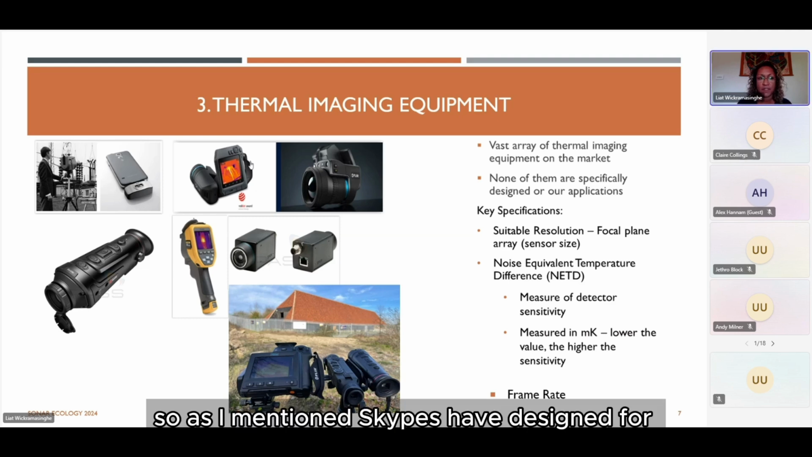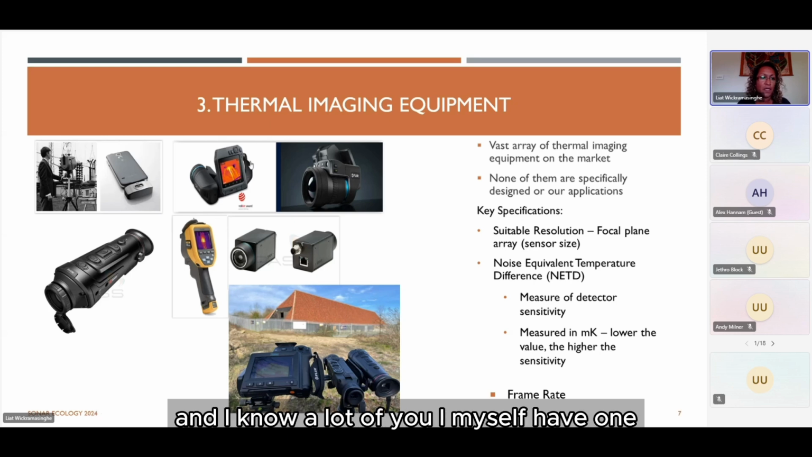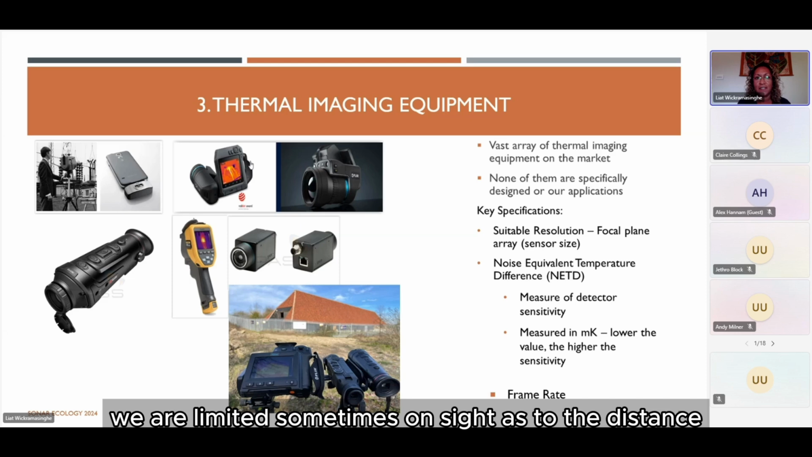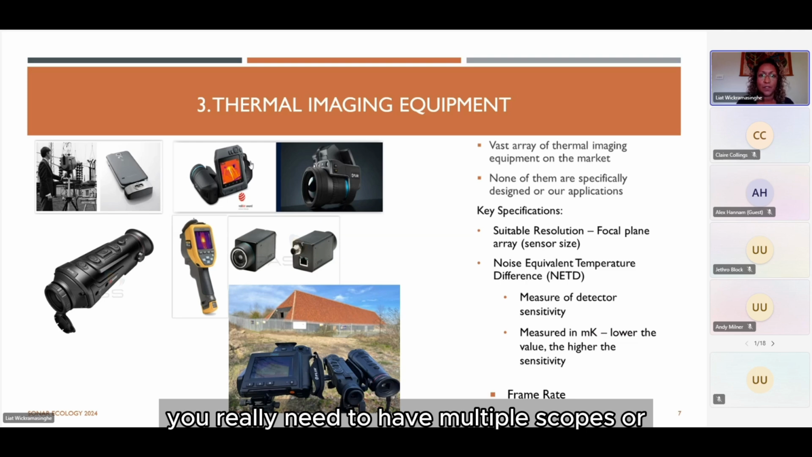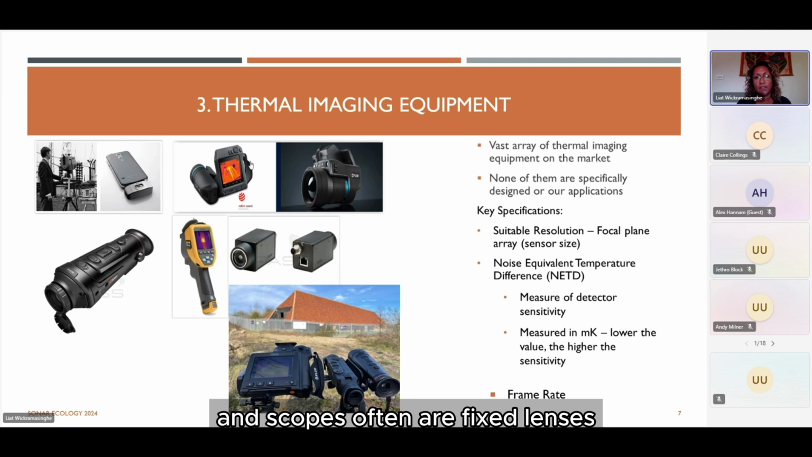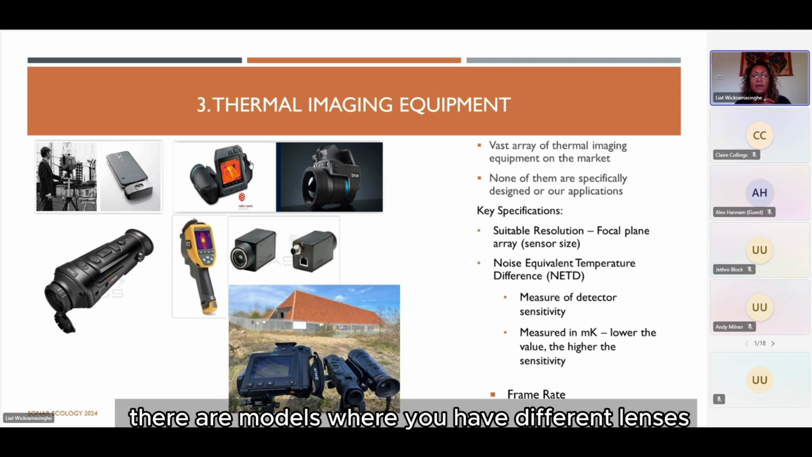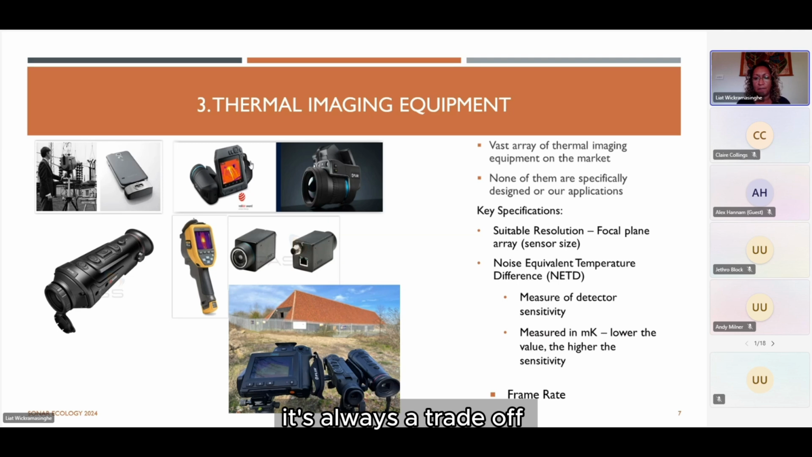So as I mentioned, scopes generally have a narrow field of view. And I know a lot of you, I myself have one, we are limited sometimes on site as to the distance we can get back from our target. And that's a limitation to be aware of. You either need to have multiple scopes or a camera with varying lens options. And scopes often have fixed lenses. You don't have the ability to interchange those lenses. There are models where you have different lenses, but then you'd need a range of scopes. So it's always a trade-off.